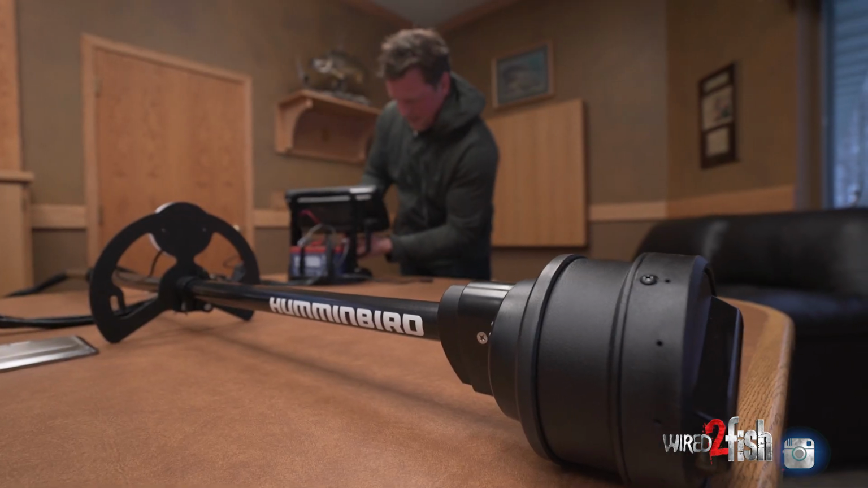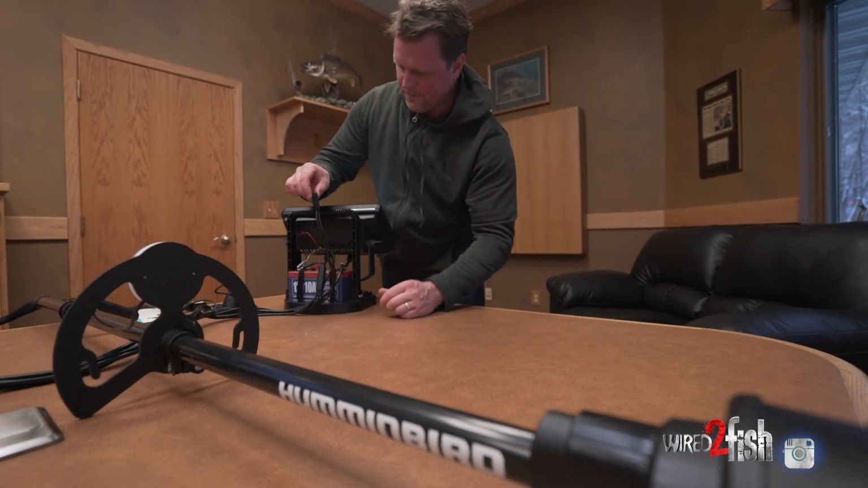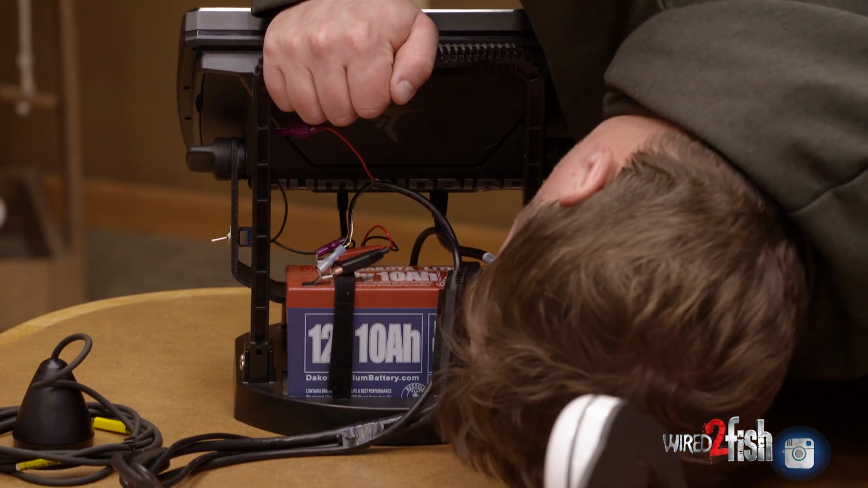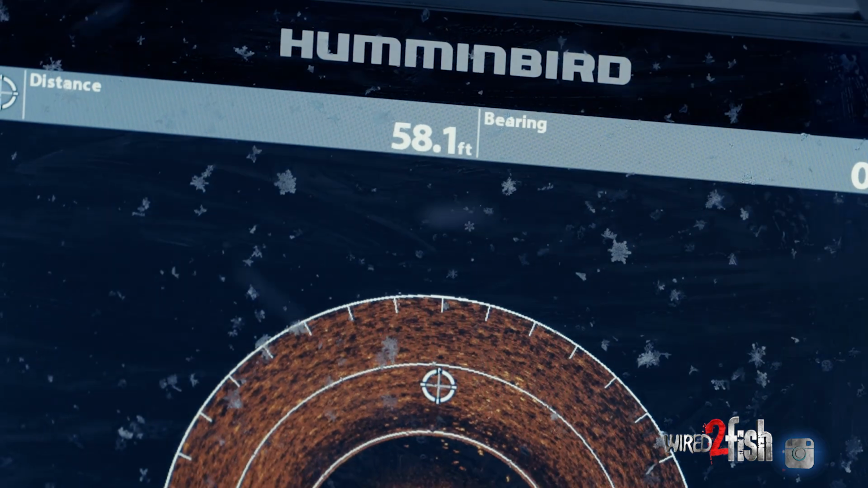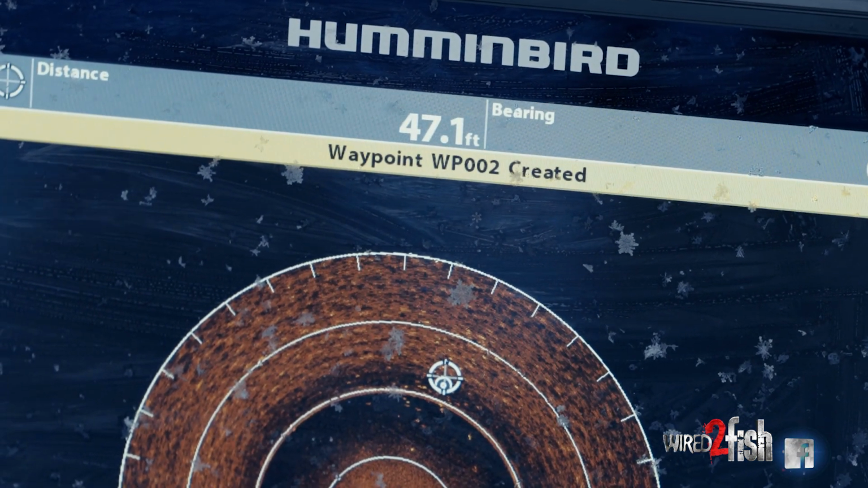Now I have dual transducer functionality, and then my precision antenna cable, I'm going to plug that in separately as well. And again, that's so that we have accurate GPS coordinates when we go drop waypoints off the 360 screen.